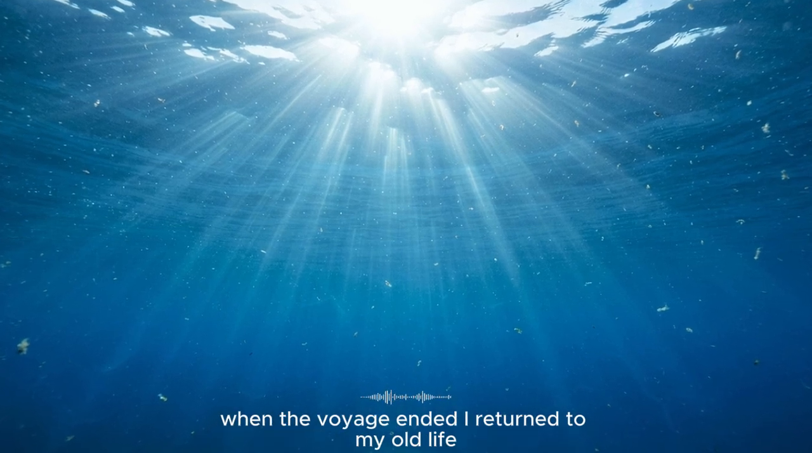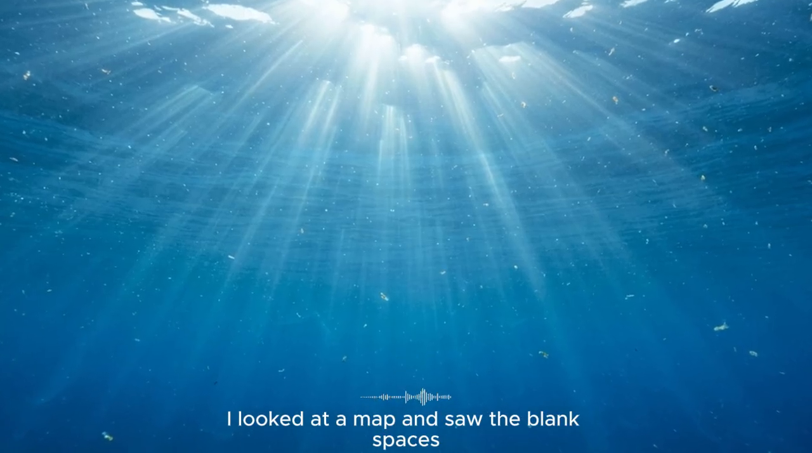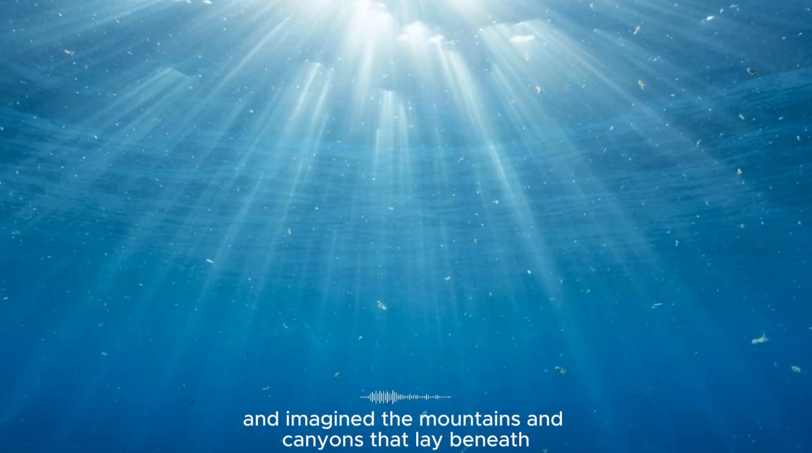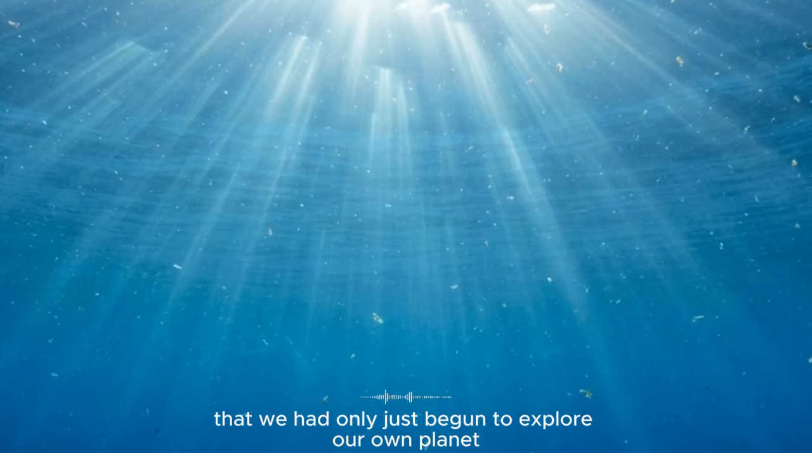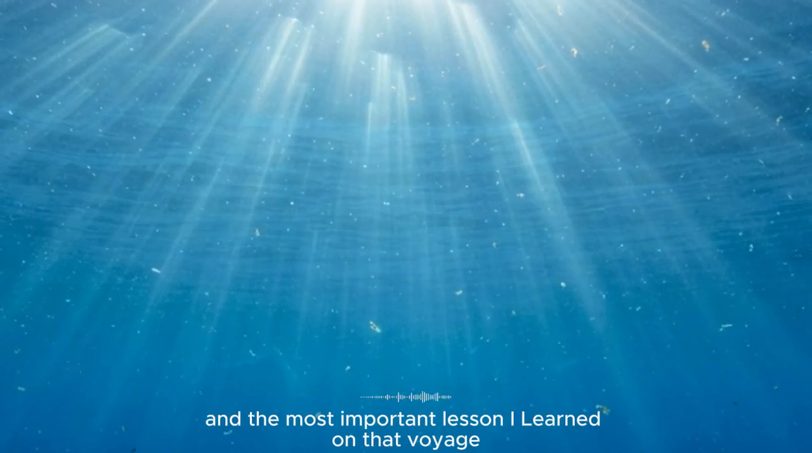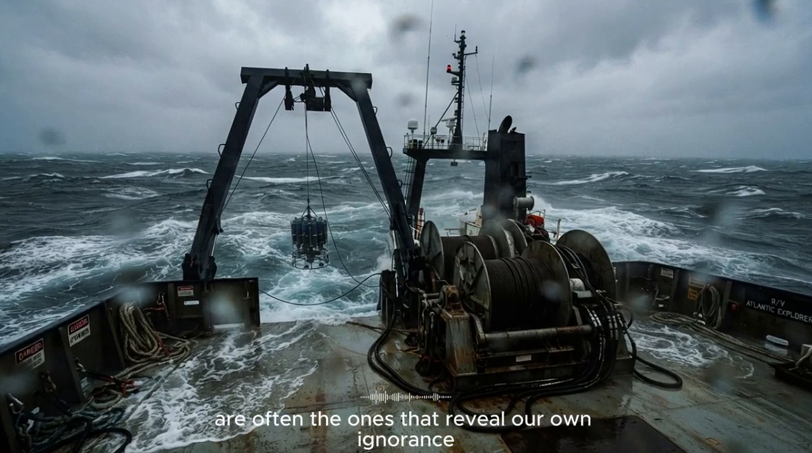When the voyage ended, I returned to my old life, but I was a different person. I looked at the world with new eyes. I looked at a map and saw the blank spaces. I looked at the sea and imagined the mountains and canyons that lay beneath. I knew, with a certainty that was both humbling and inspiring, that we had only just begun to explore our own planet. We are not the conquerors of the ocean, we are its students. And the most important lesson I learned on that voyage was that the most profound discoveries are often the ones that reveal our own ignorance.